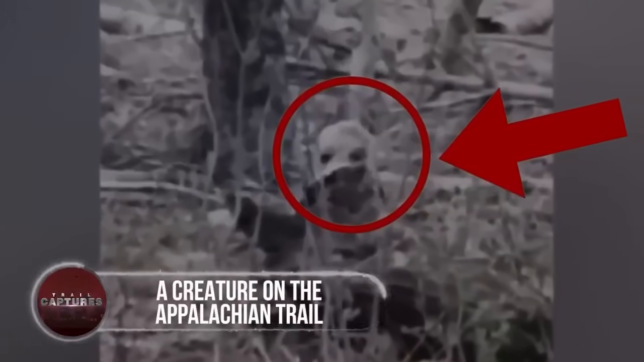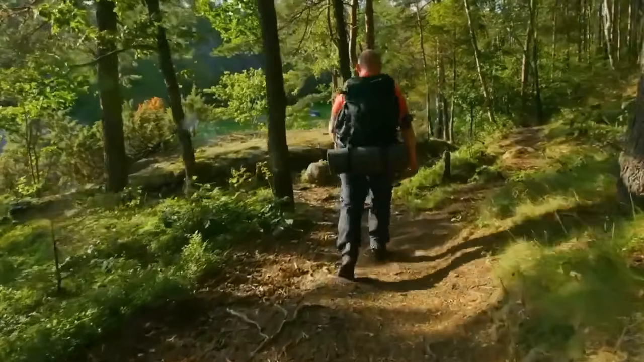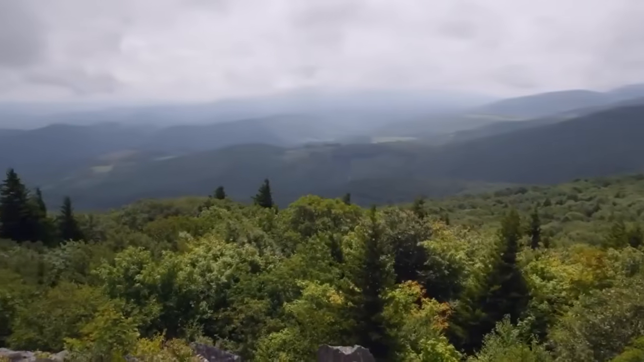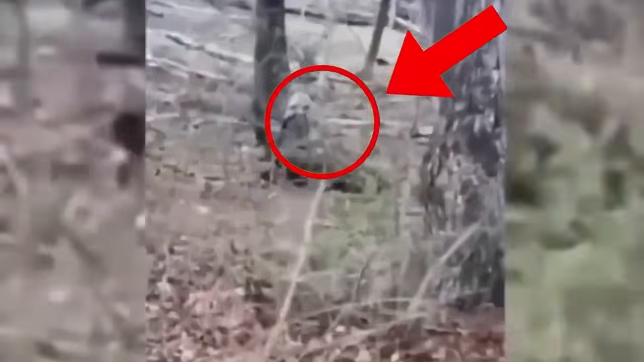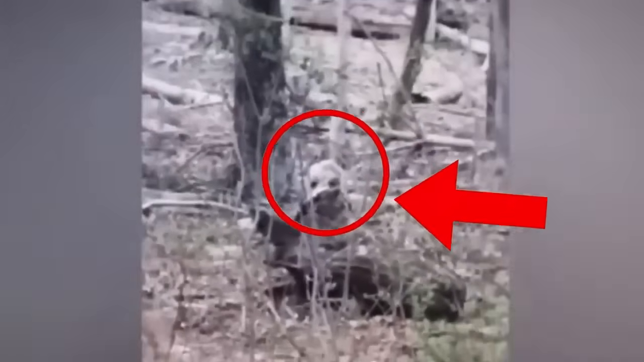A creature on the Appalachian Trail. An adventurous nature enthusiast ventures on a hike along the scenic Appalachian Trail, nestled in the beautiful Appalachian mountain region of North America. During the lush wilderness and diverse wildlife, an unexpected encounter leaves him bewildered. His eyes lock on a strange animal observing him from a distance.